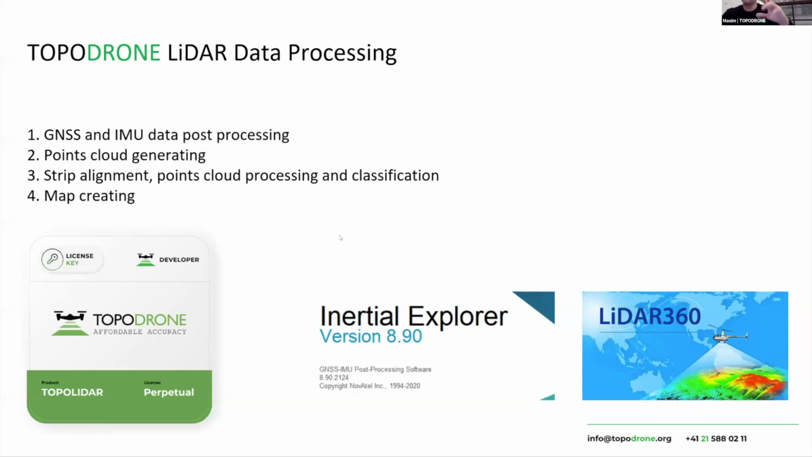And let's talk about LiDAR data processing shortly. First of all, we need to post-process GNSS data together with IMU. For this, you can use Inertial Explorer software, PostPac software, or TOPODRONE cloud-based software to post-process GNSS data together with IMU.